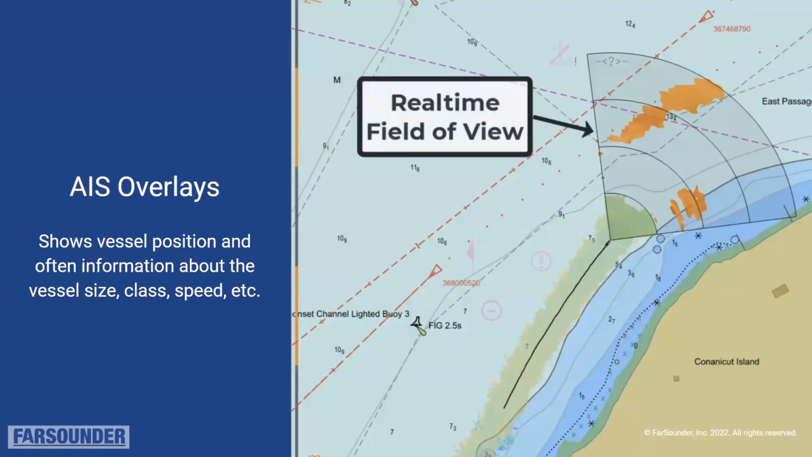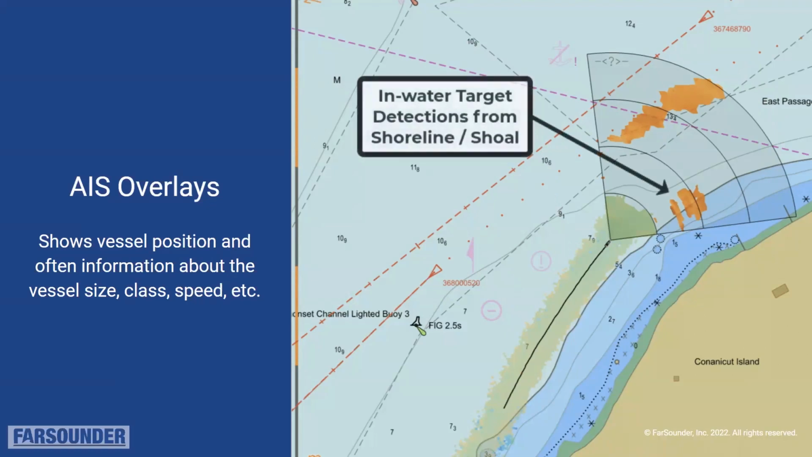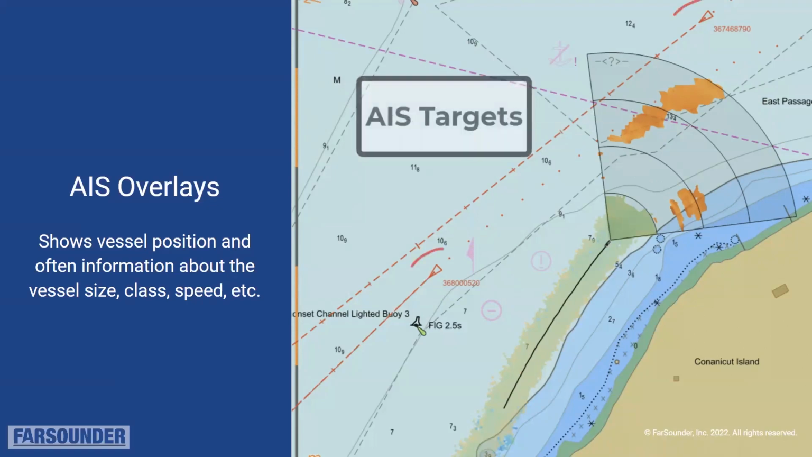So when you see a row of sonar targets that correlate with an AIS track, you can have high confidence that those are actually the bubbles from that passing vessel's wake. And the AIS overlay allows the operator to quickly make this correlation. This same correlation can be used automatically by the vessel's control system when it does its own data fusion between the different sensors it has on board.